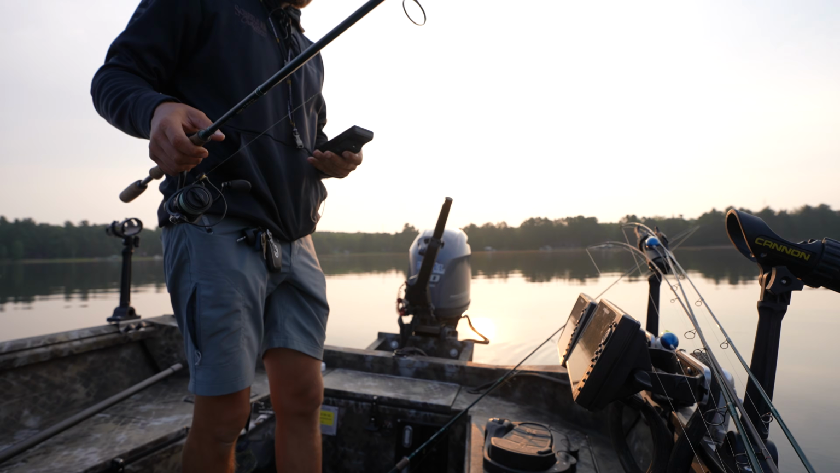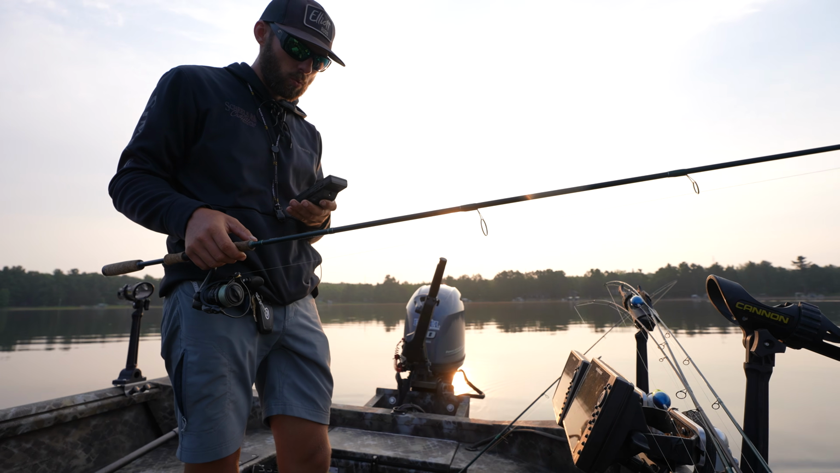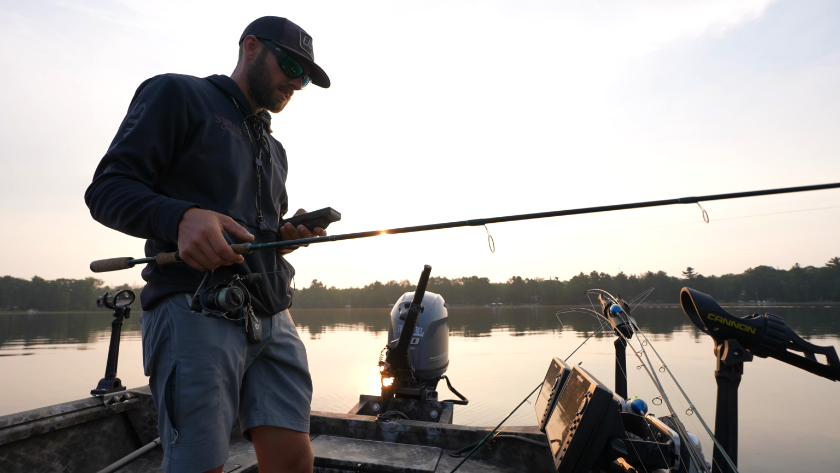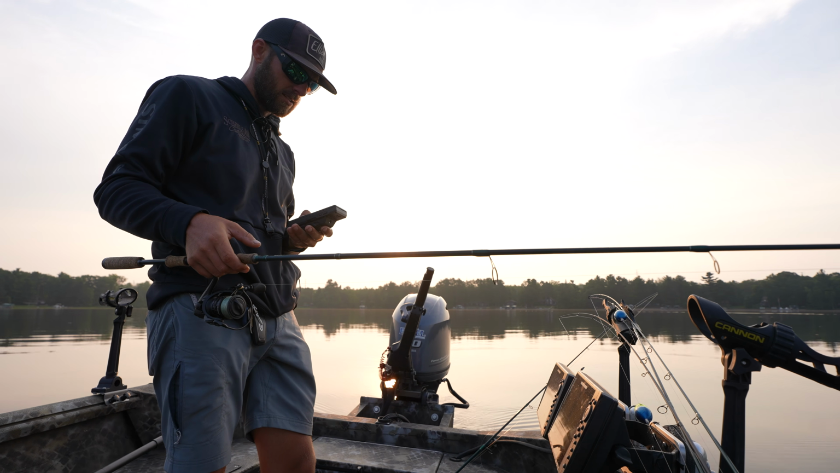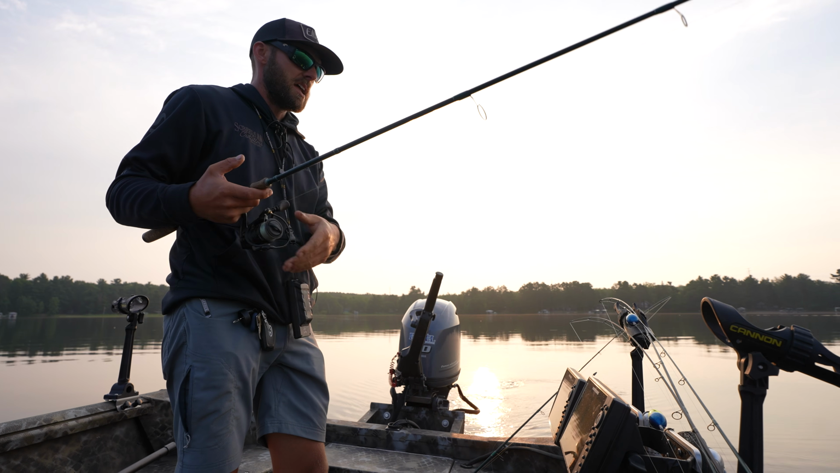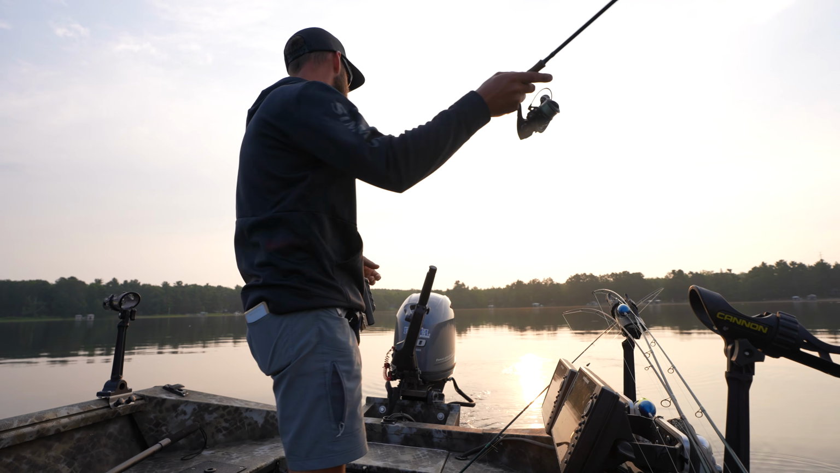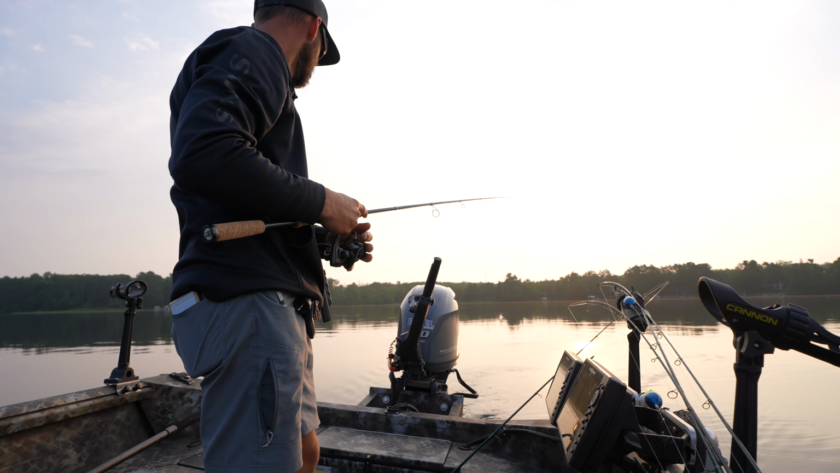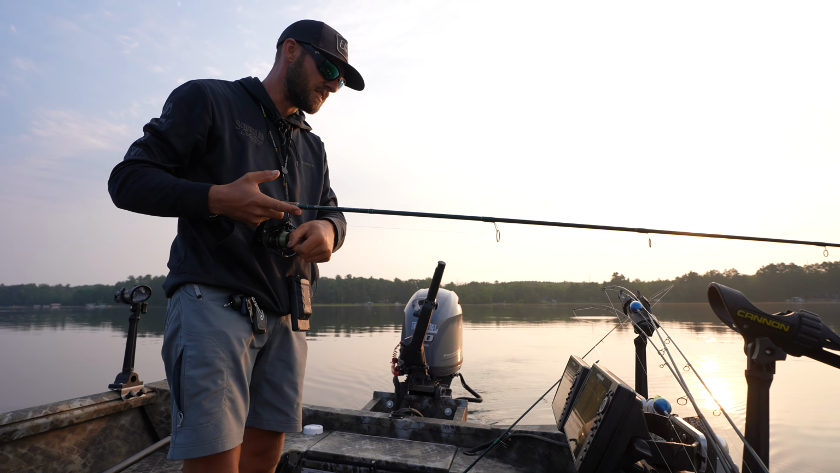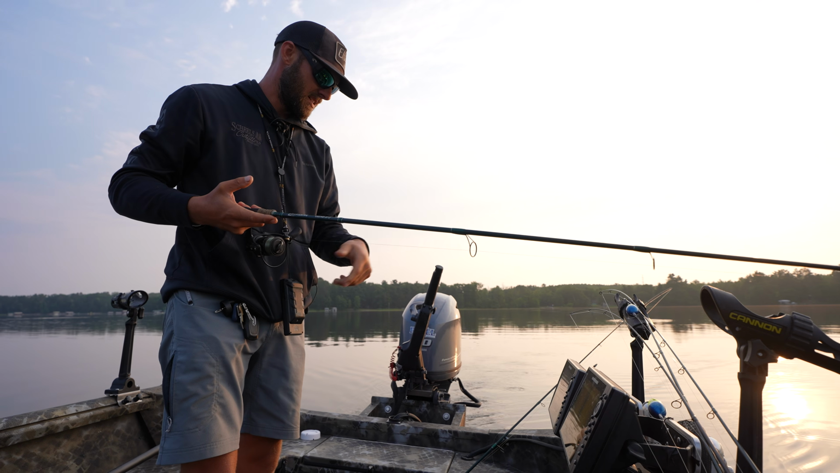Get your boat moving at about 1.2. And all we're gonna do is manipulate this weight. I put a 3/8 ounce weight on here, a ½ ounce a lot of times. And that's gonna let me cover any depth I need to. Basically on a cast about that long, that bait's gonna be down 10, 11 feet right there. And that's the deal.